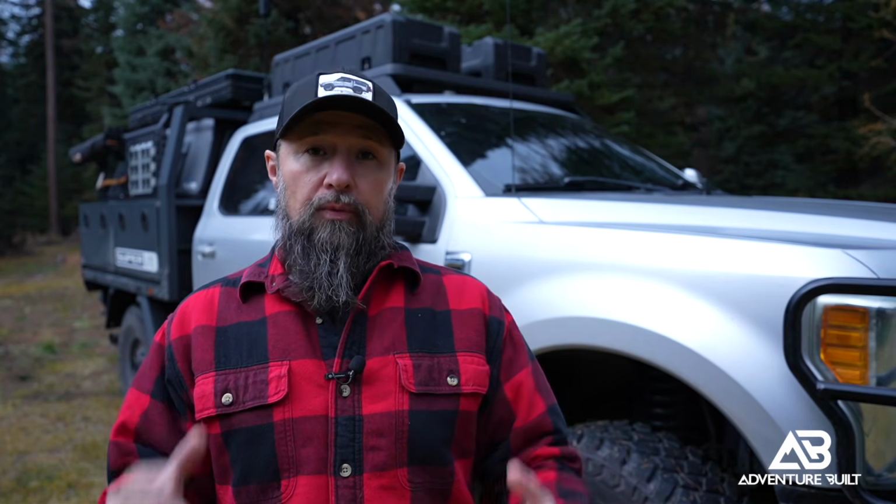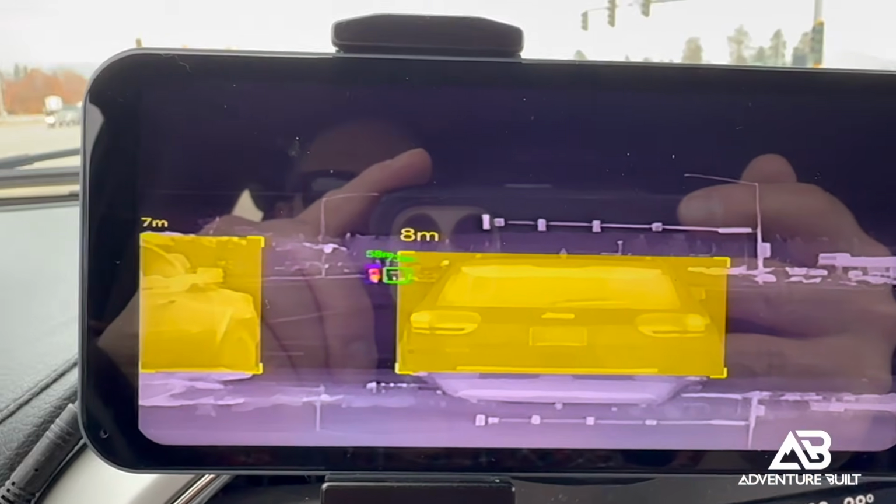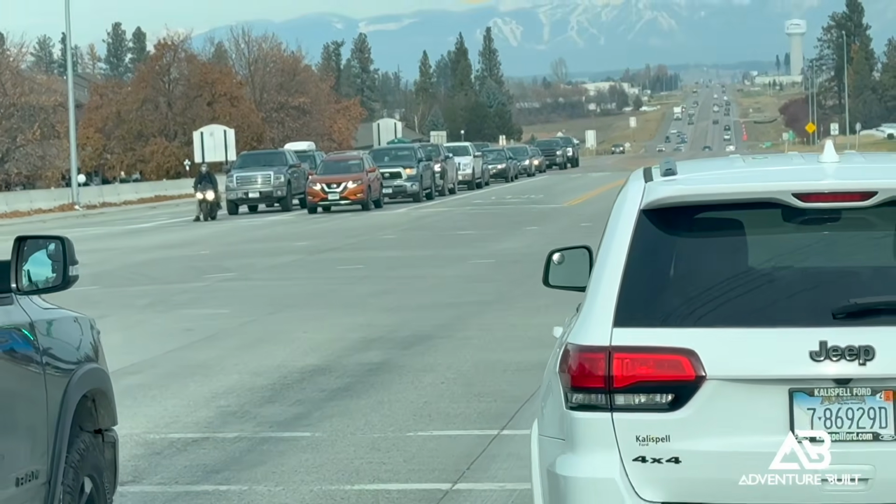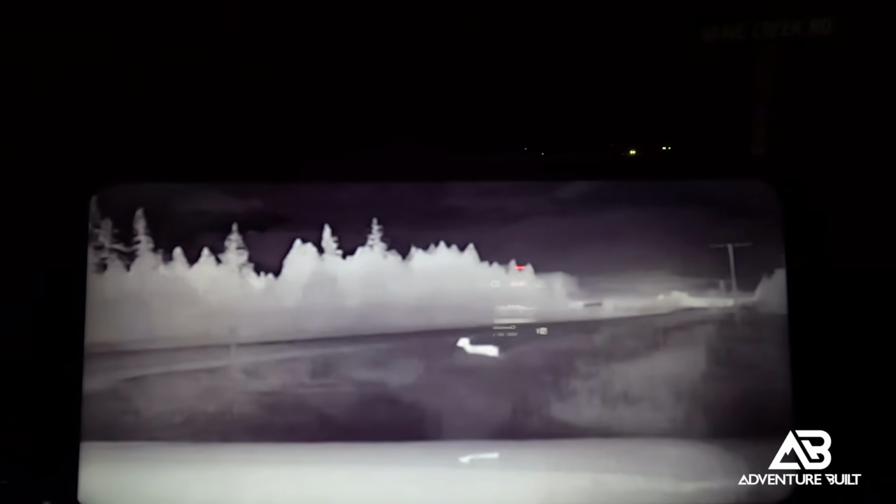Let's test it. I've been using the Airayvis thermal camera for almost 2 weeks now, and here's my final thoughts. One, it works really good. You can definitely see major contrast between people and vehicles and animals. I have no issues whatsoever with day-to-day usage of how it functions. It's actually really, really cool.